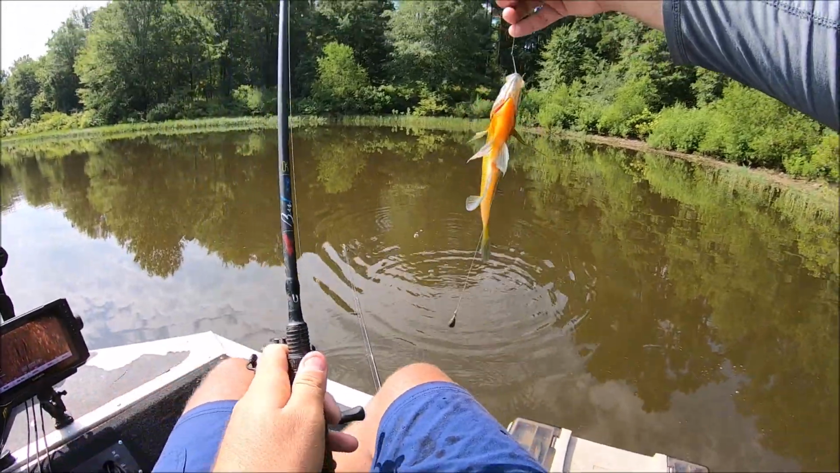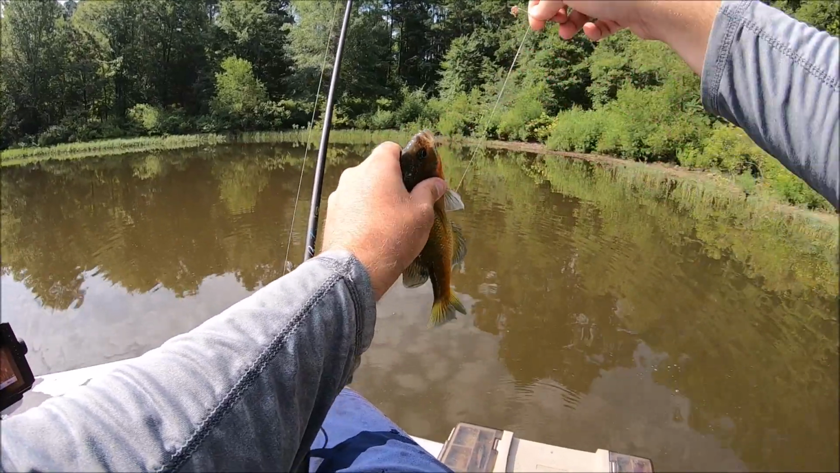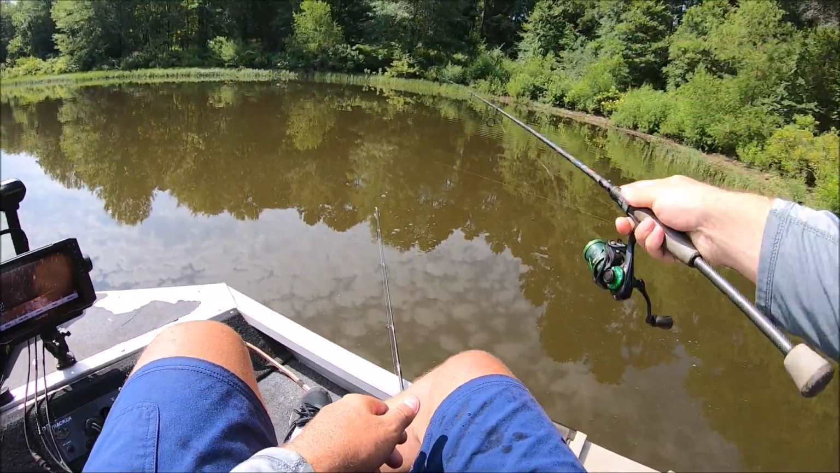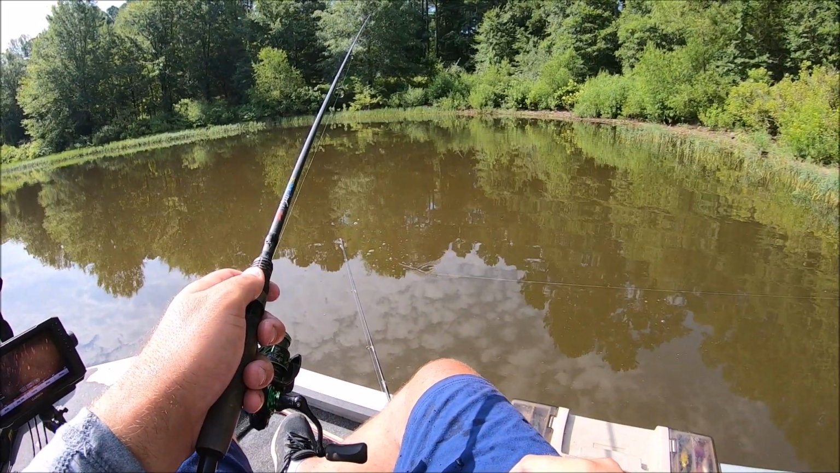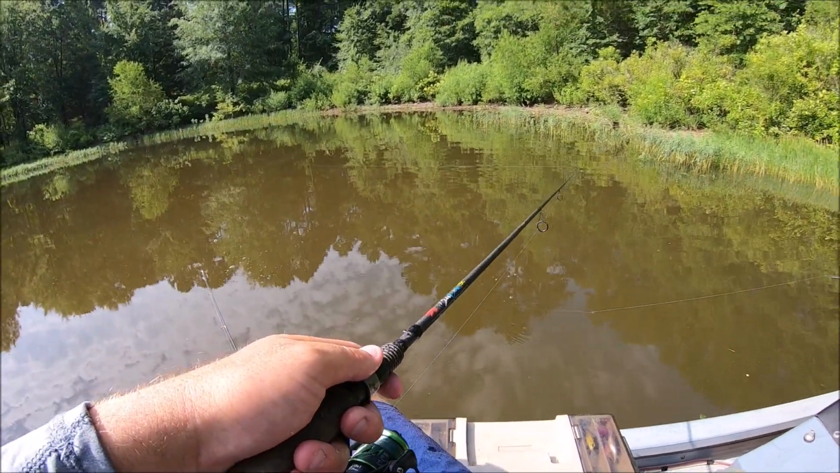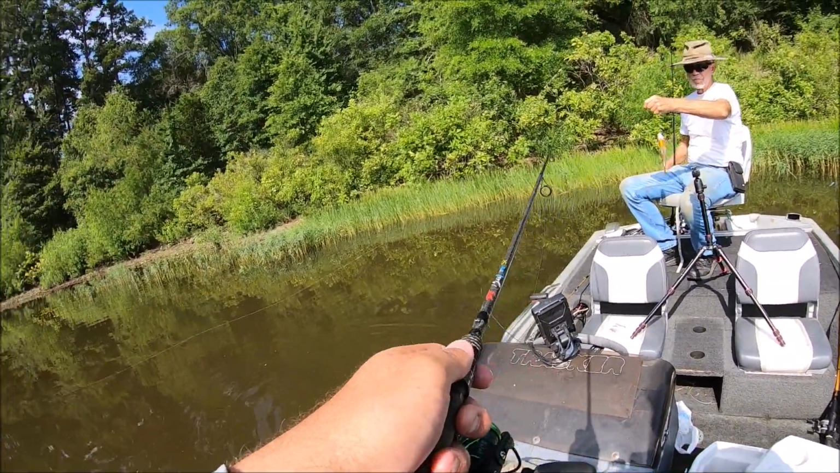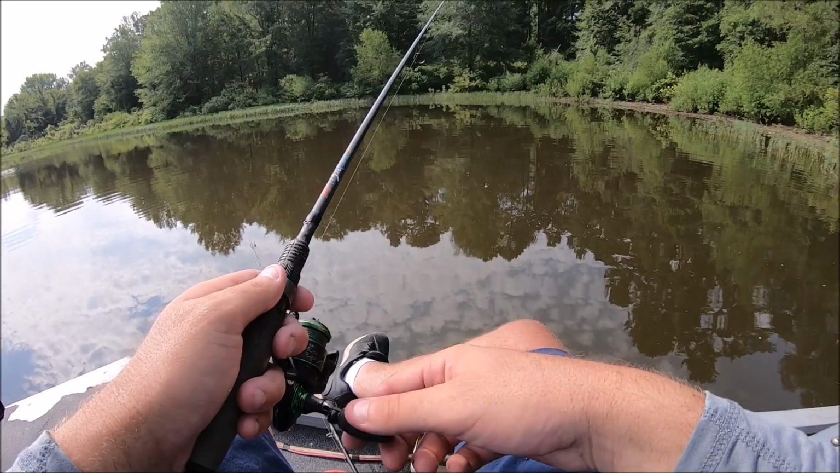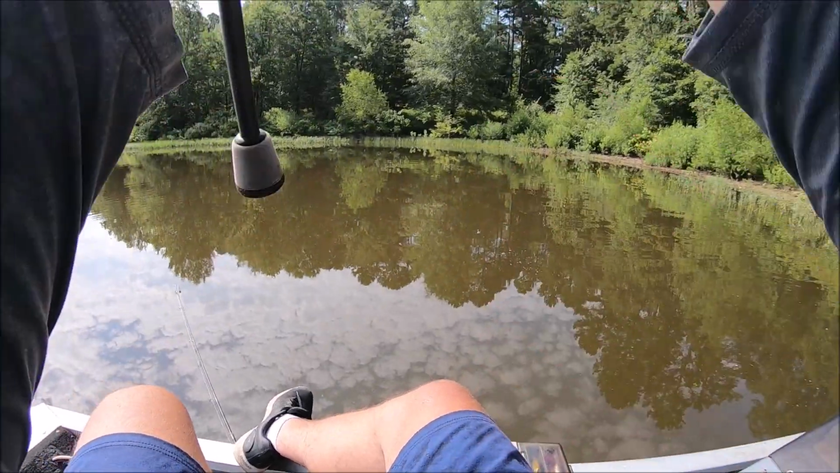I tell you what, fishing these brim beds, if you see your line twitch, go ahead and jerk. Because if you wait, they got your cricket and they gone. Boom.